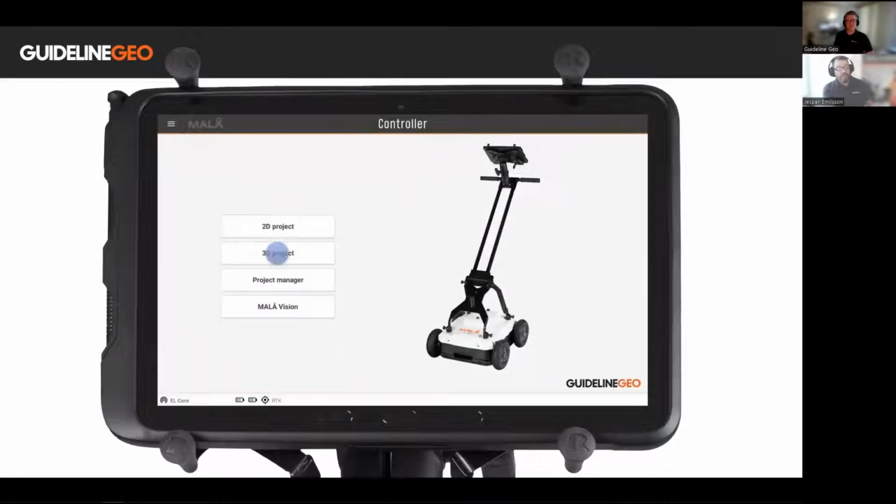The next button above the project manager is the 3D project or grid project. We will not talk anything about the 3D project today. We will focus on a project in 2D, which is what our customers most of the time are using. So if you press 2D projects,